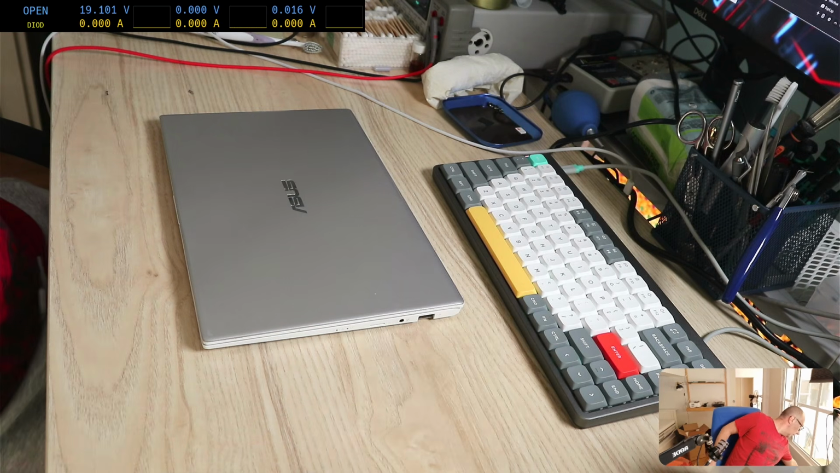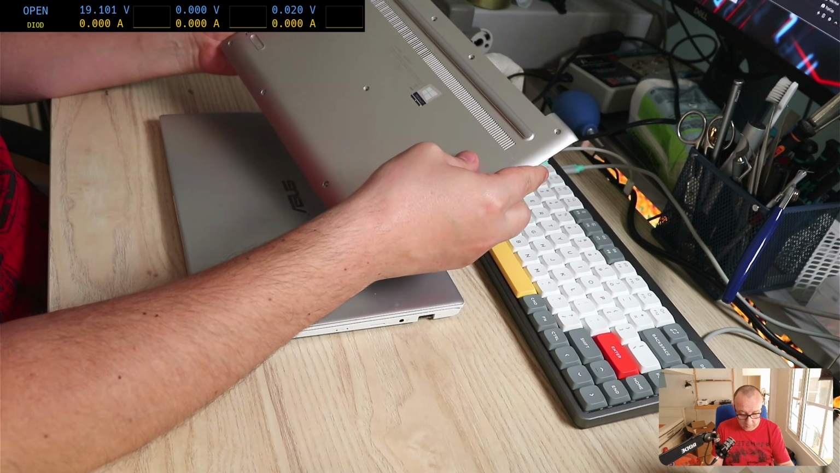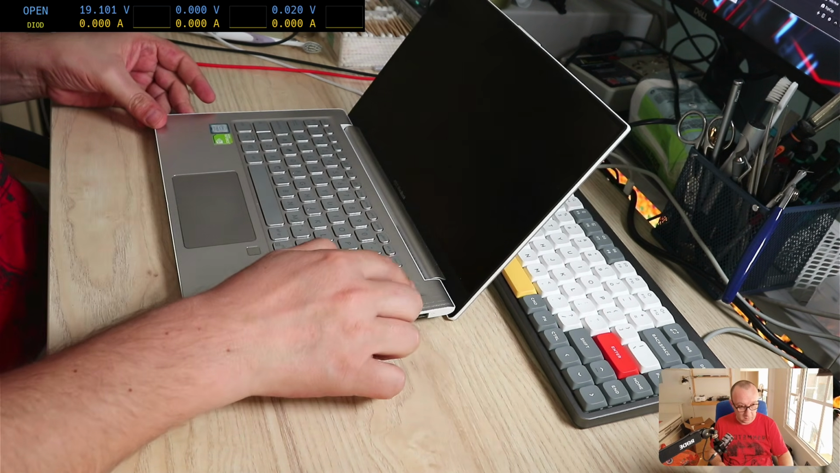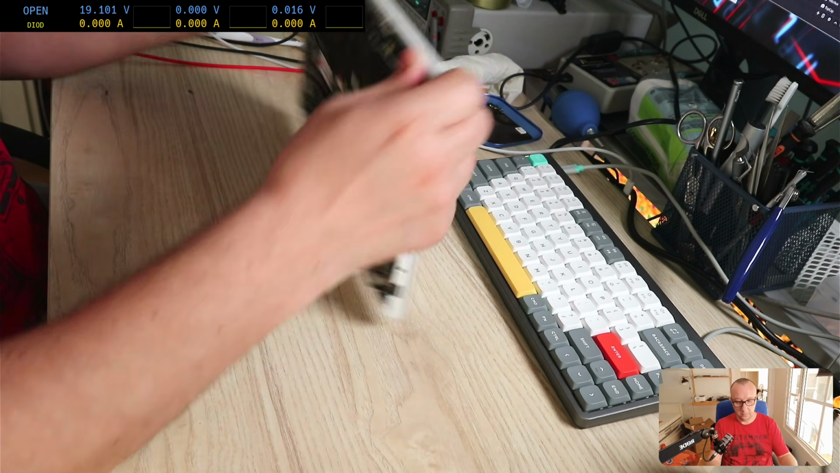So today we are working on an Asus S330U notebook PC. It's a small notebook, looks like this. It's completely dead. I have already removed the back plate.